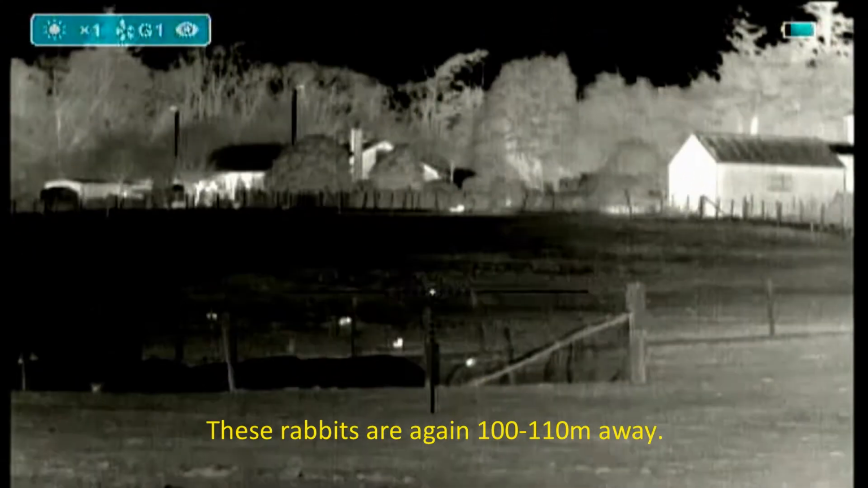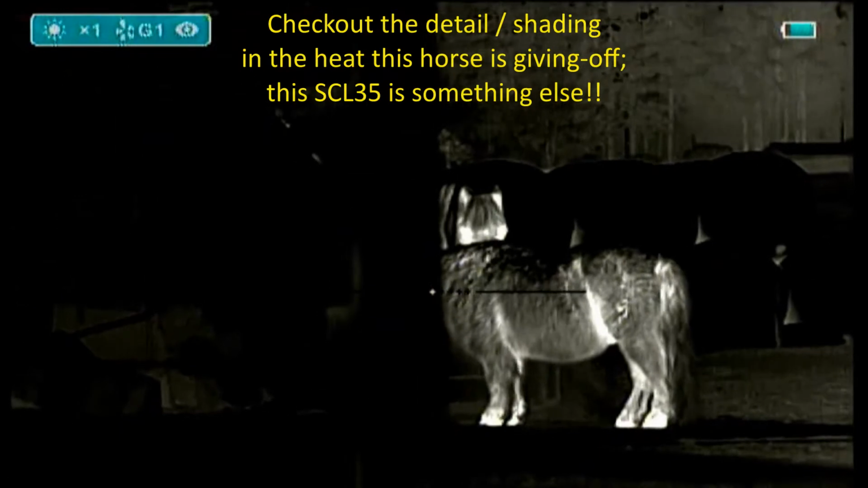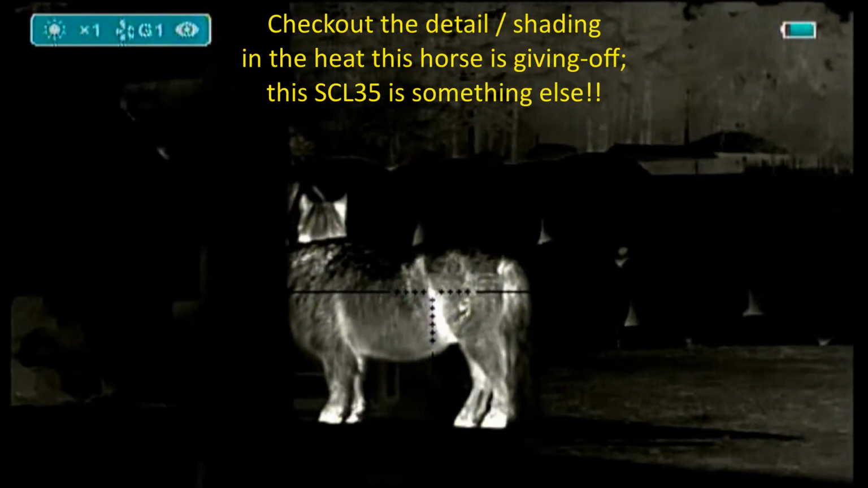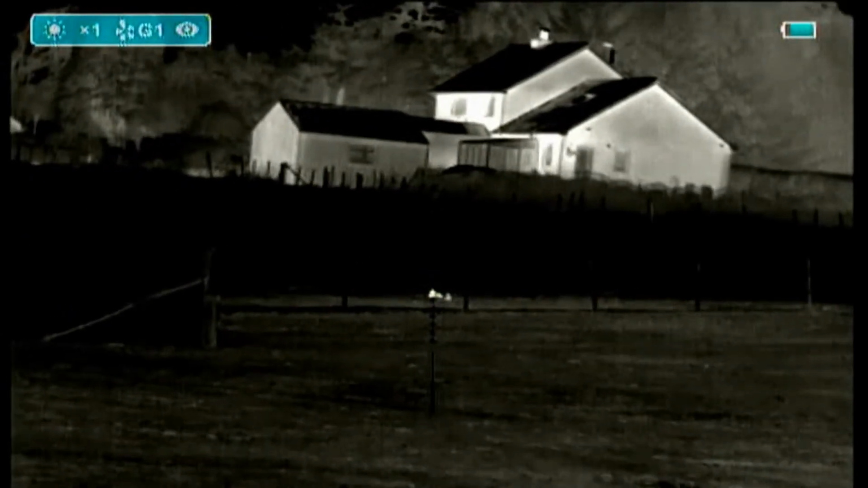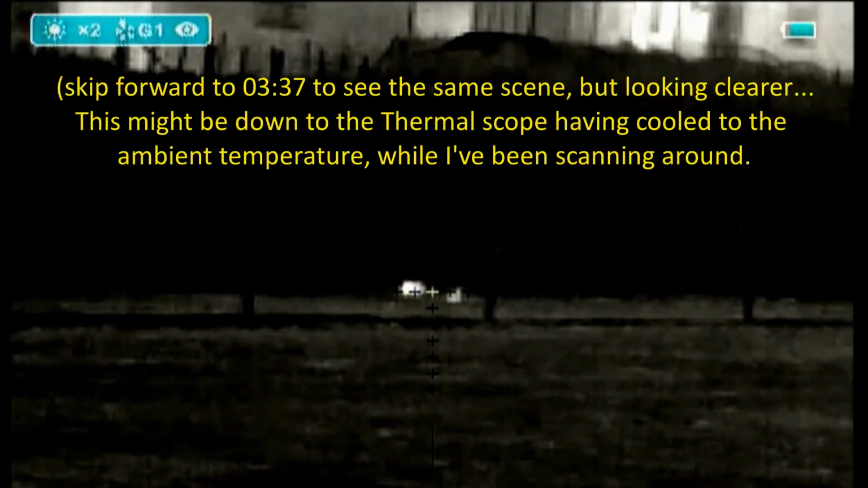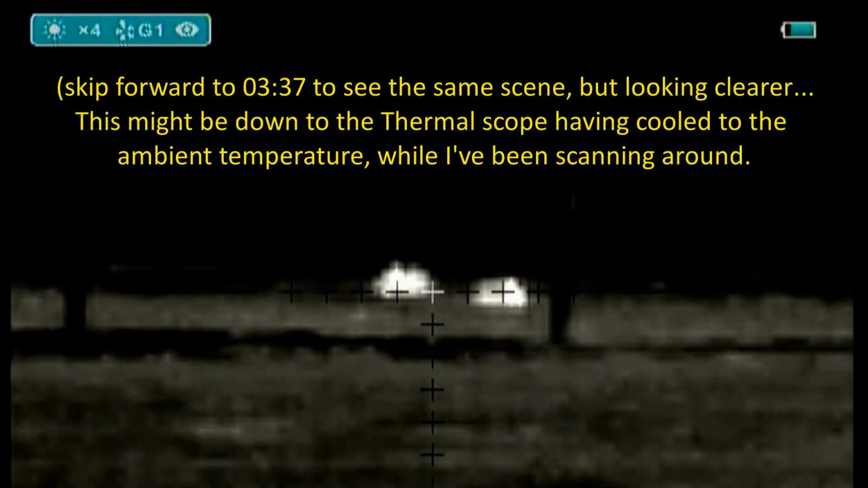And the Bruce bonus cable connecting the SCL35's USB Type-C out to the Yukon MPR input. So I'm looking at the same patch. I've got a big horse to my left, or pair of horses. So a fair bit more detail here. And a pair of rabbits there, about 100 metres away. Times 2, times 3, times 4.